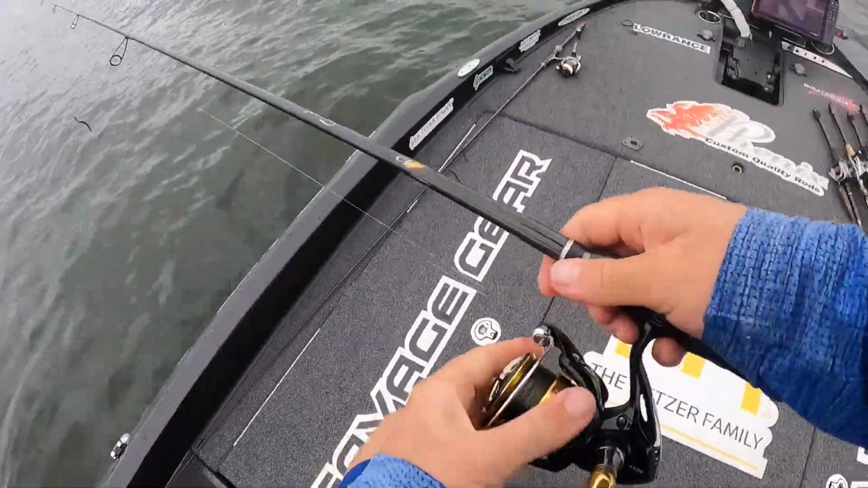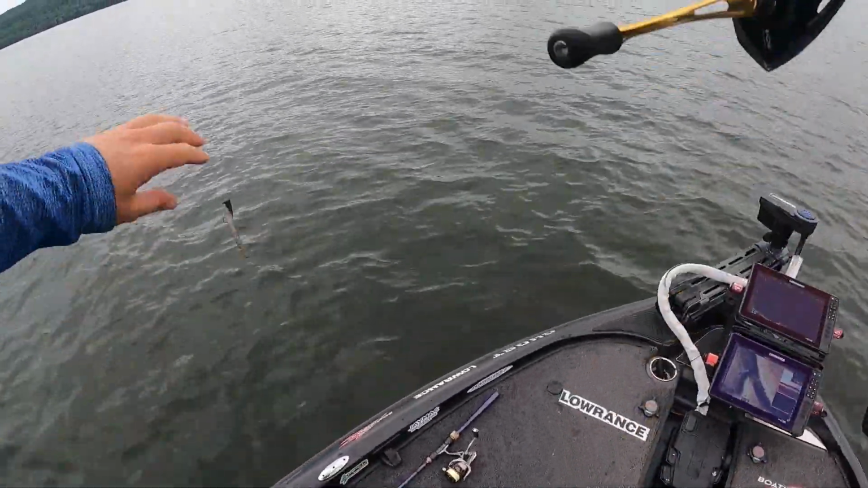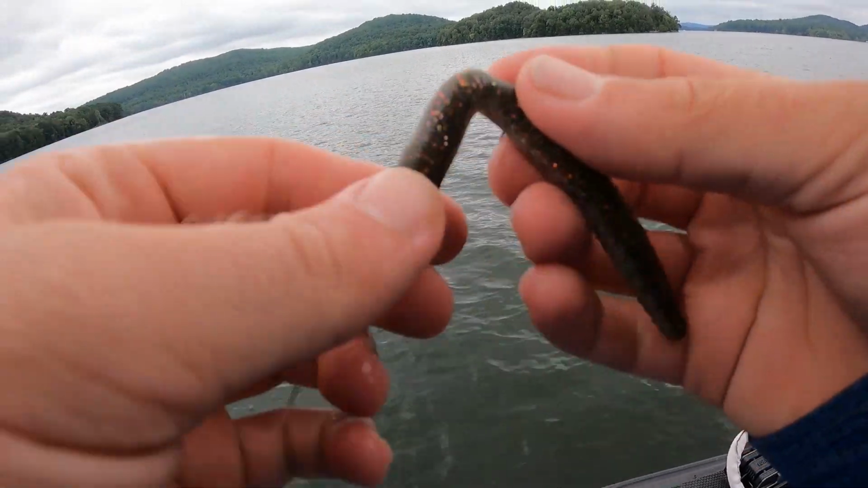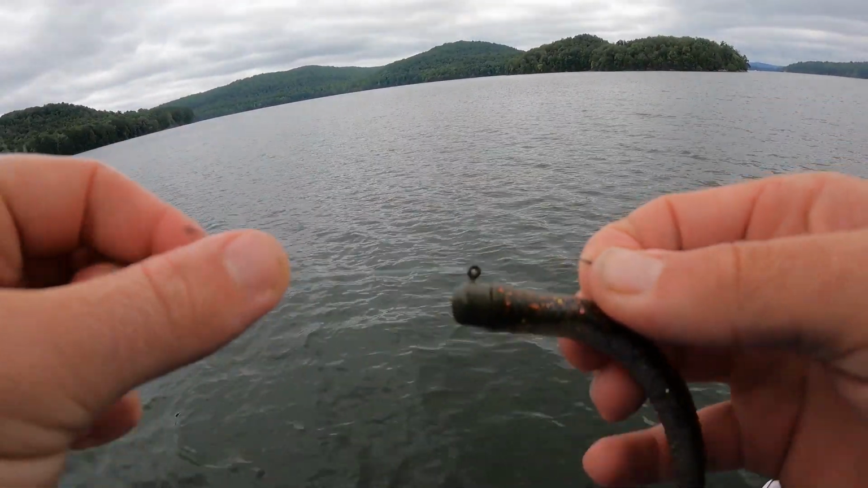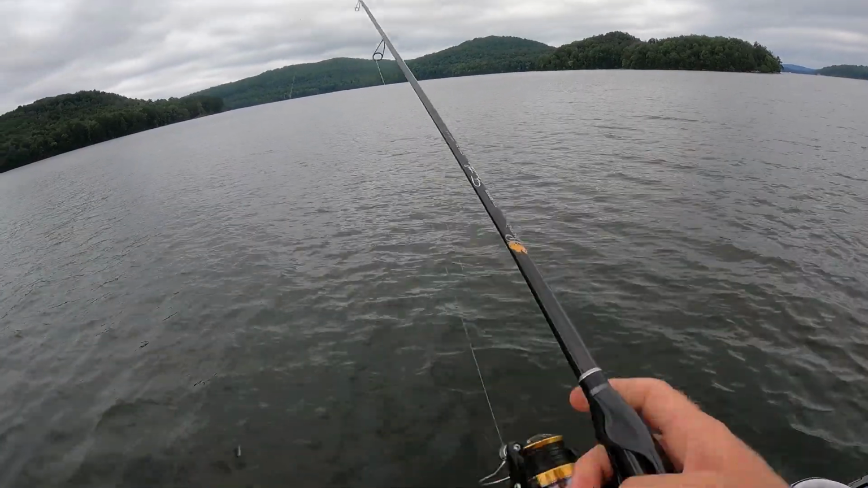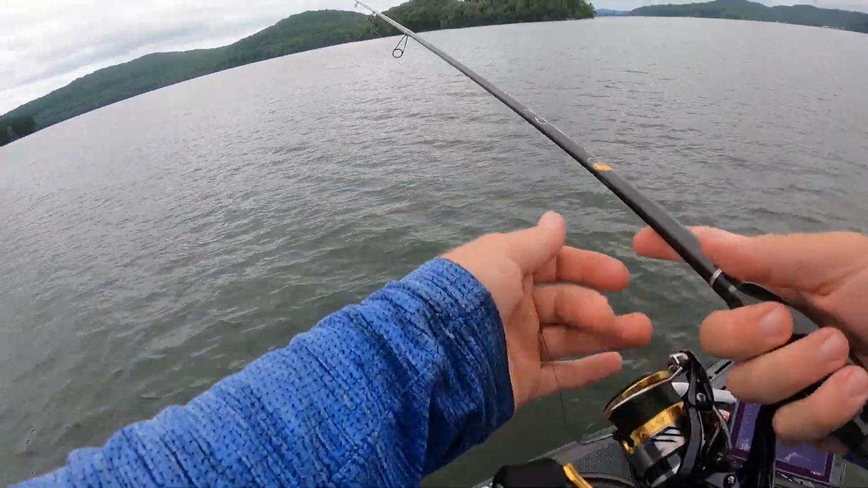So we're just going to keep chucking the Ned rig. I've got a drop shot tied on as well. I haven't picked that up yet. So we'll keep throwing the Ned rig. If we make a few more casts and don't get bit, I'll probably pick up that drop shot and rotate that through. Try that in this spot. But essentially, we're just rotating through baits.